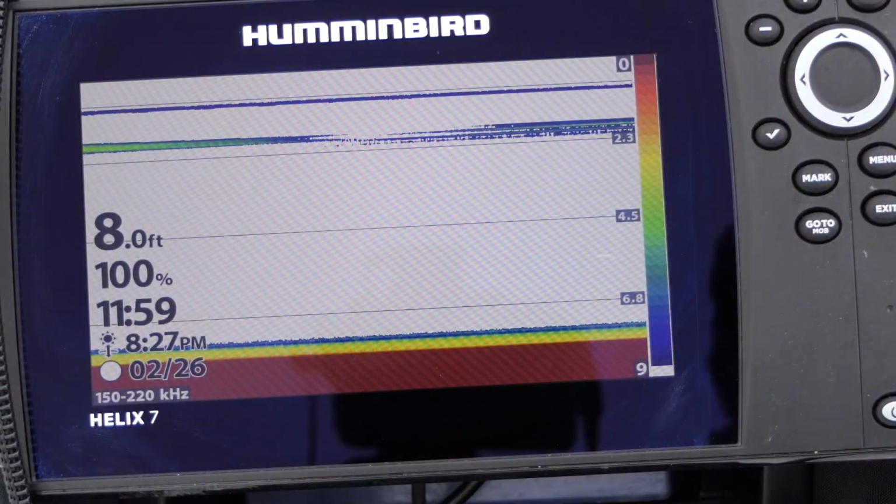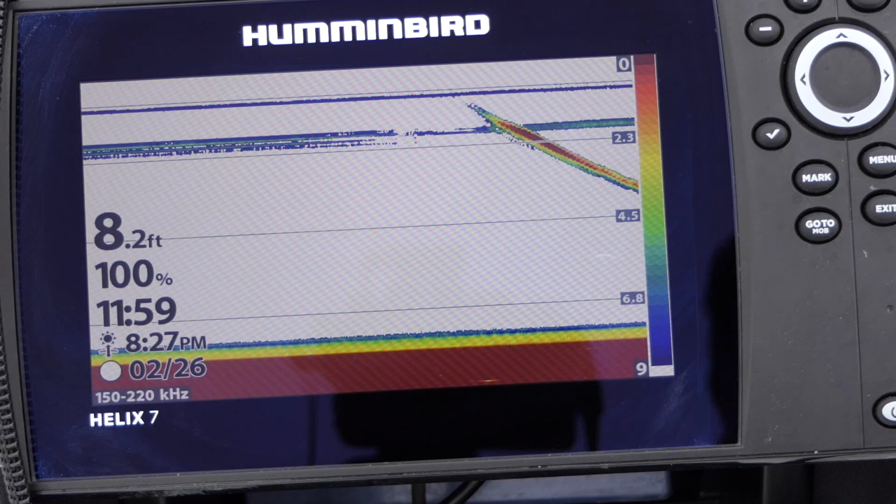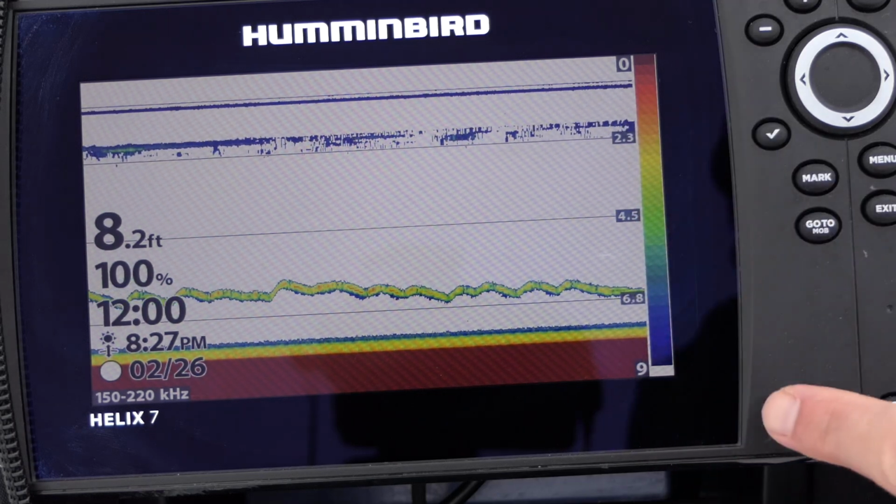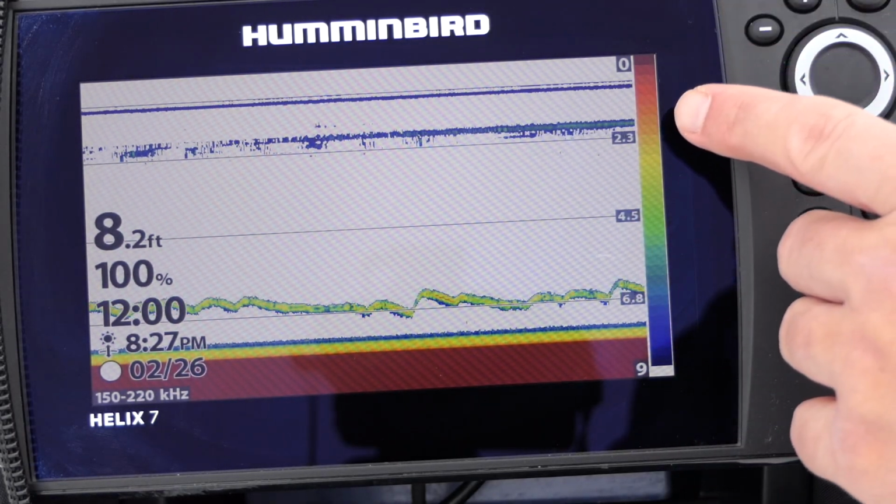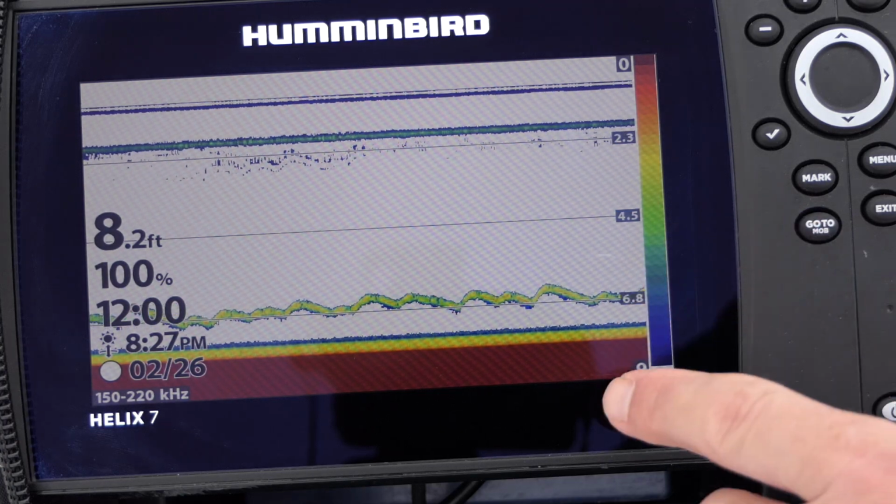Panoptix. So this is a Humminbird Helix 7 unit on traditional sonar setting. I'm going to drop my jig down. You can see my jig coming down there, and already you can see there's some differentiation here in the jig. It's a very soft green color, so the harder the signal, the darker the color it gets. So red is the hardest return, blue is the softest return, and so green's kind of in the middle.